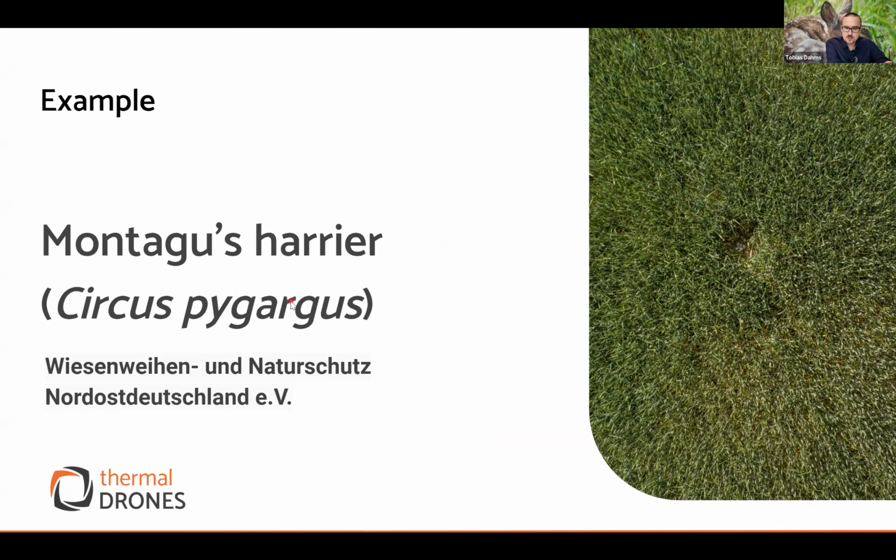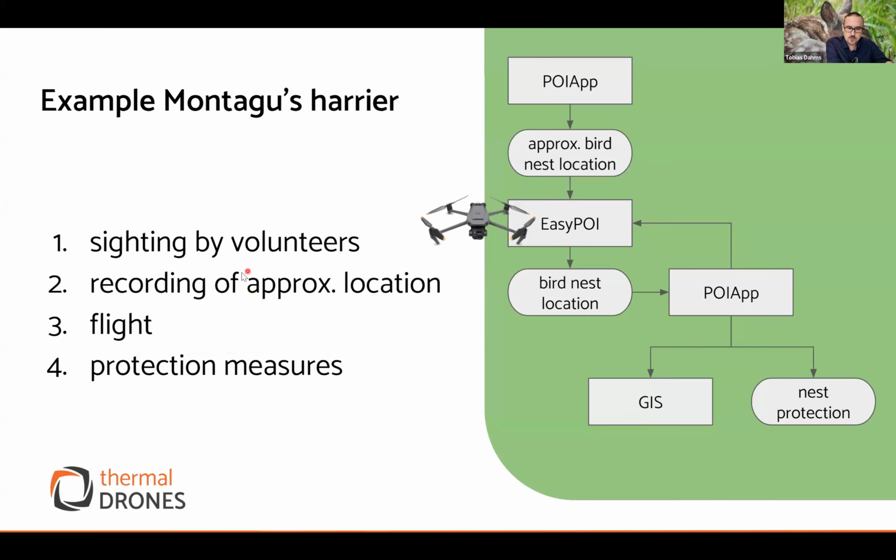To do so, they work together with volunteers who monitor the areas. If they see a Montagu's harrier, they look into it more closely and watch for a food transfer, and then they can say something about the approximate nest location, or at least the field or meadow where the nest is located.